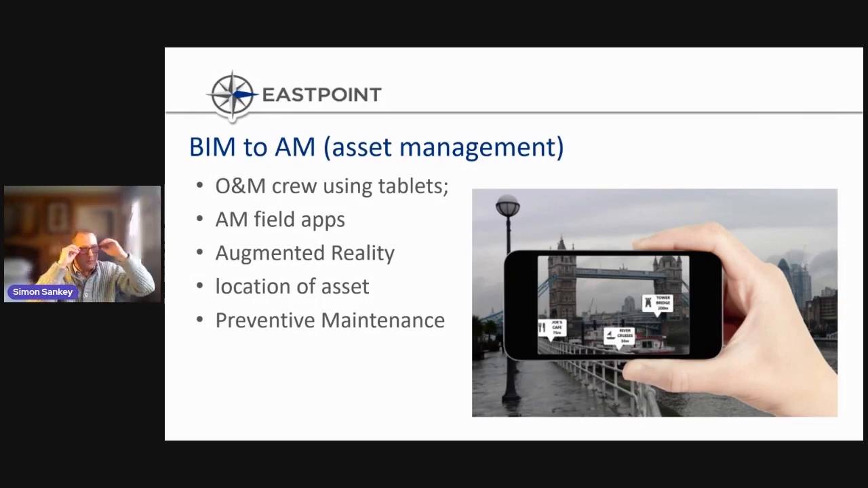So if you've ever played Pokemon Go, you'll know what augmented reality is. And if they see a problem on the bridge, they simply touch our model, a dialog box pops up, they type in what the issue is. That goes to a cloud-based asset management solution, which then spits out work packs and inspection and field reports for the O&M crew to then go and fix it.